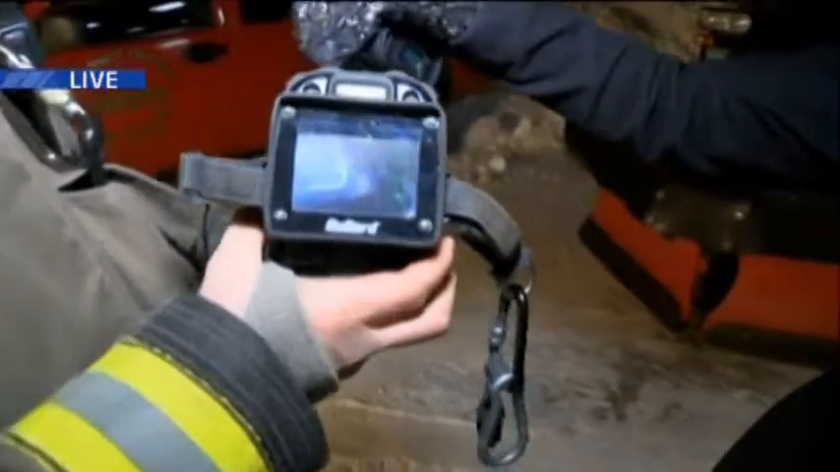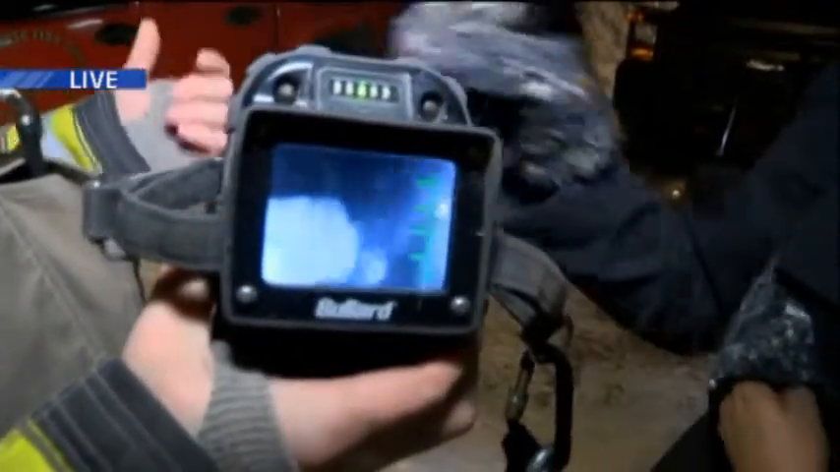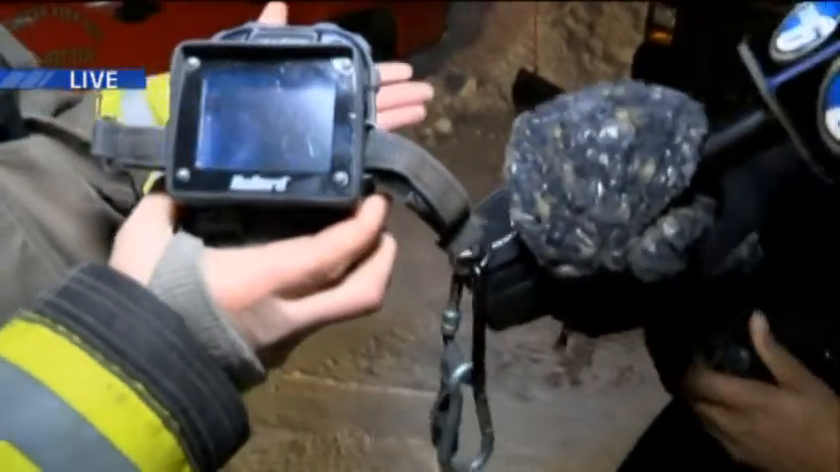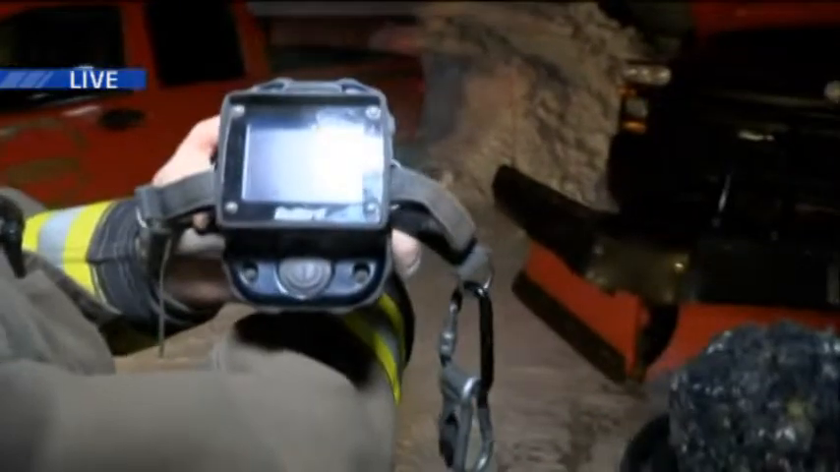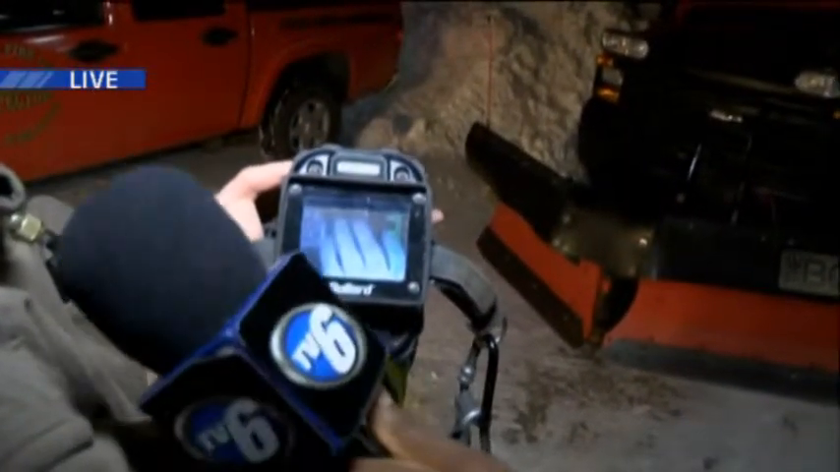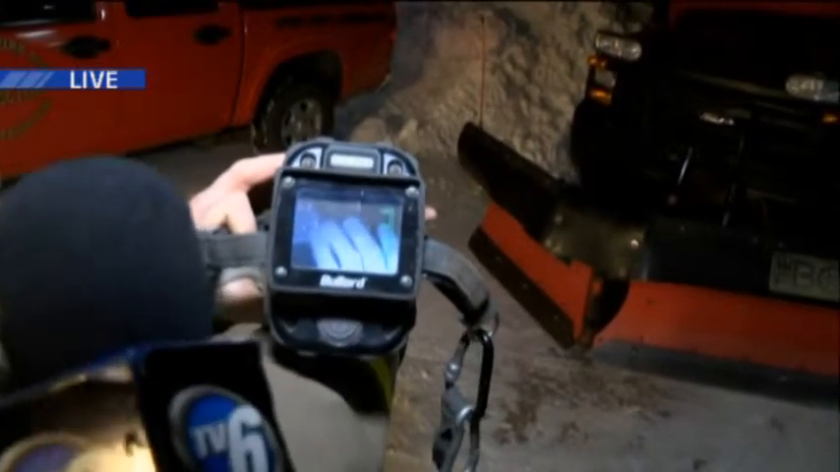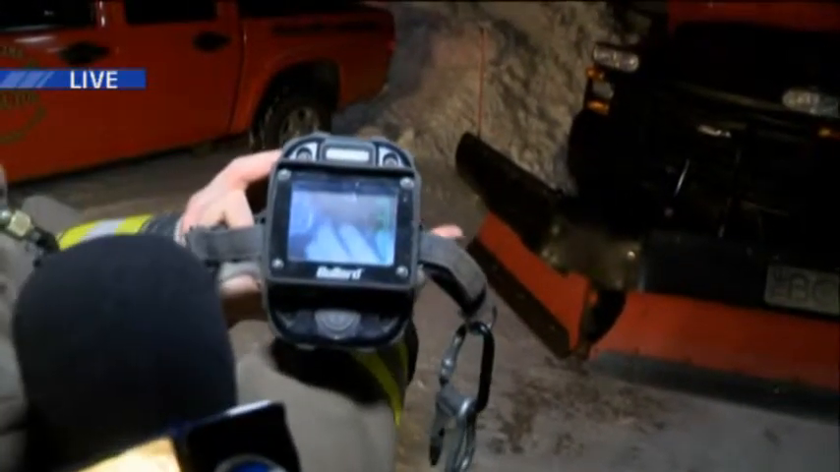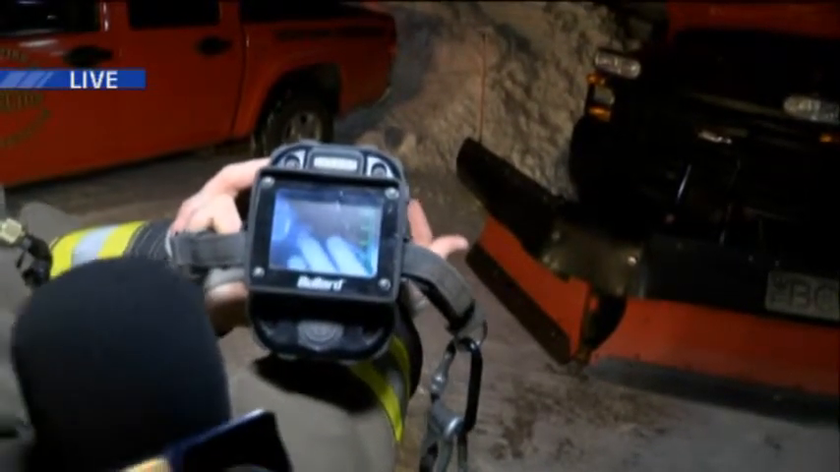I don't know if you can see much right there, but your hand has been exposed to the cold, and I've been in a glove here, so maybe it can show the difference. What's that color showing us? You can see towards the bottom of the screen that my hand has a little bit of white there, and at the fingertips it's kind of darker. So it's starting to show that my hand's becoming colder with the colder temperatures outside.